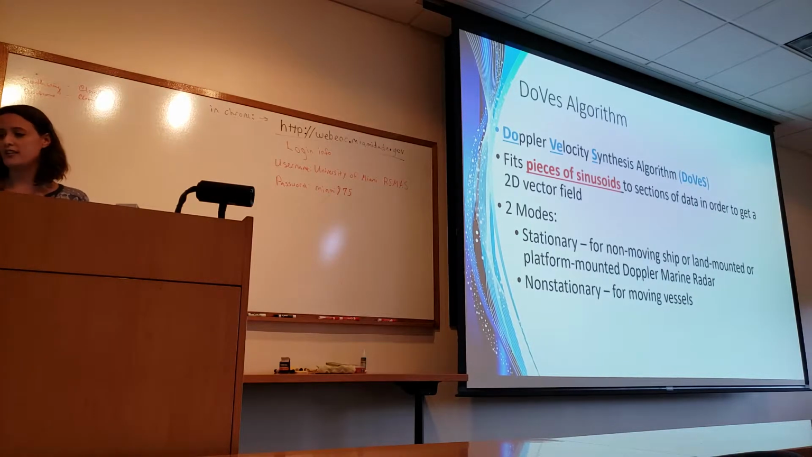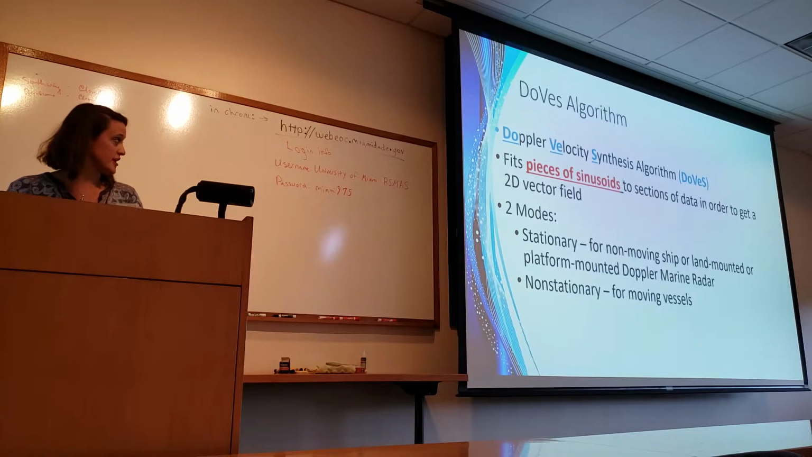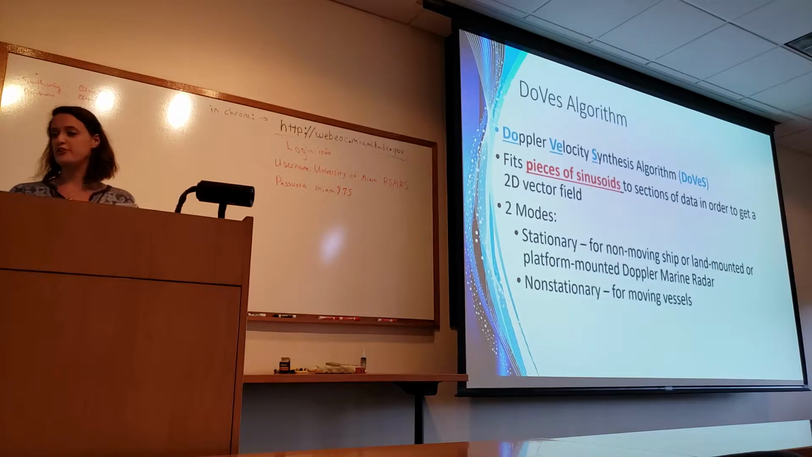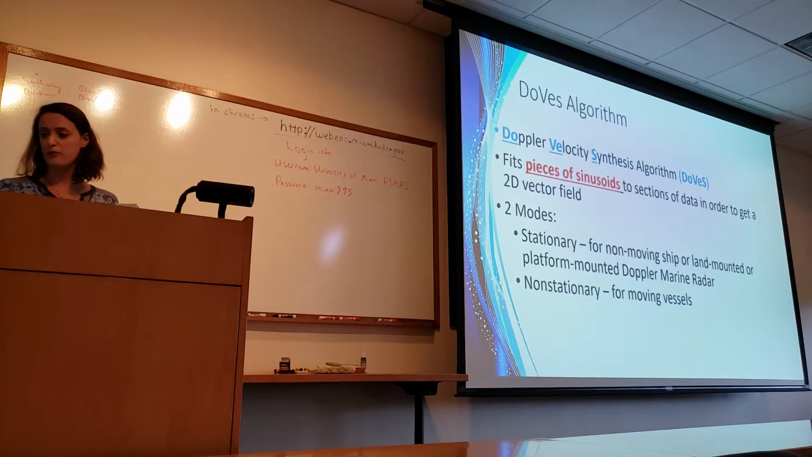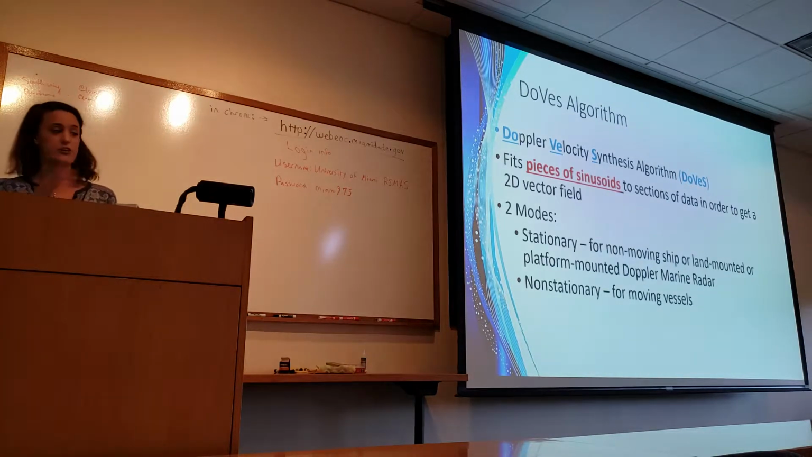So in order to get a vector field for this, I developed the DOVES algorithm, which is the Doppler Velocity Synthesis algorithm. Instead of fitting an entire sinusoid to the whole image, it fits pieces of sinusoids to pieces of the image to get a vector field. And there are 2 modes: stationary for a non-moving ship or land-mounted platform, and non-stationary for moving vessels.